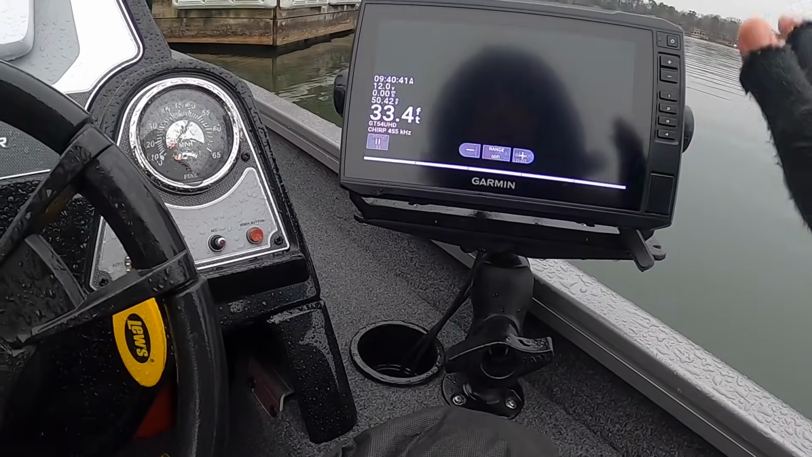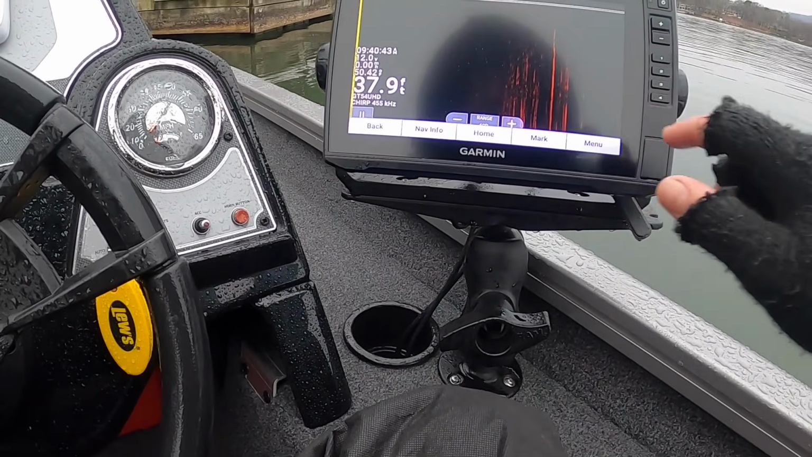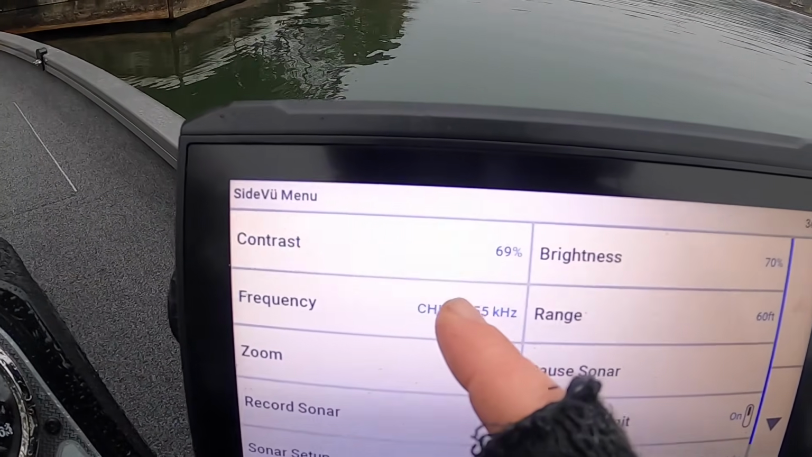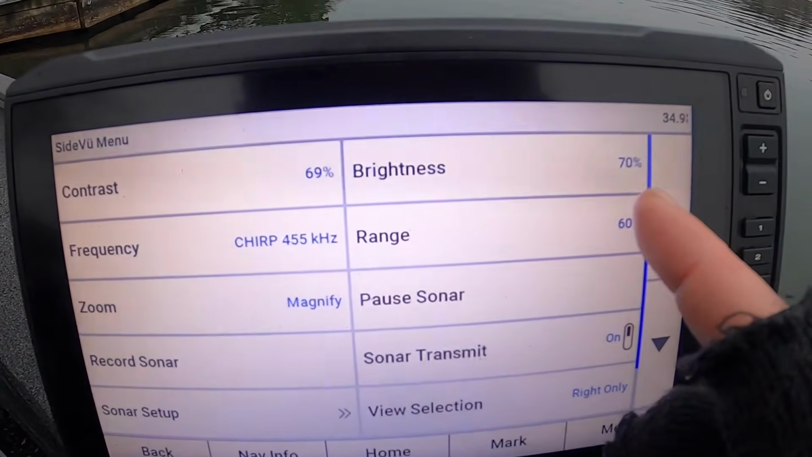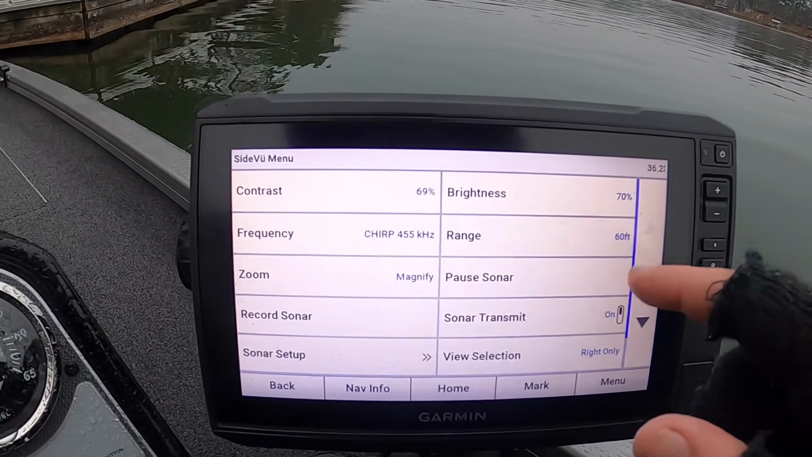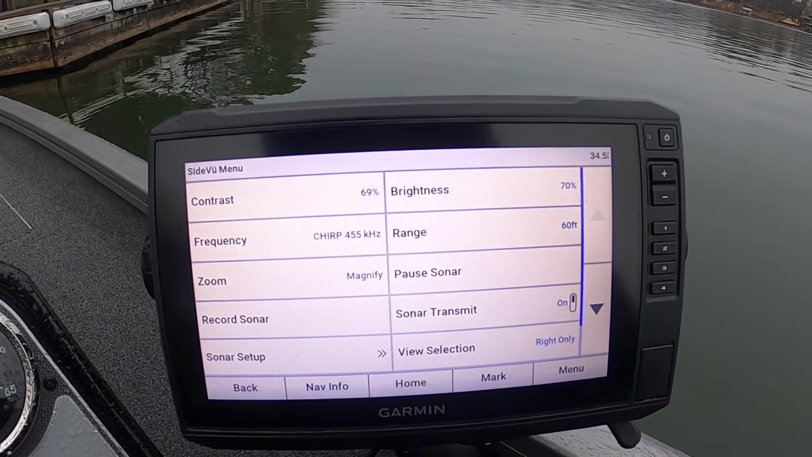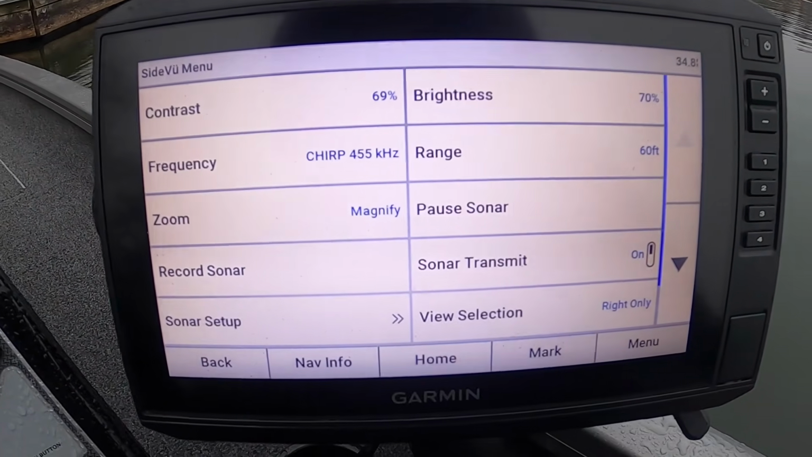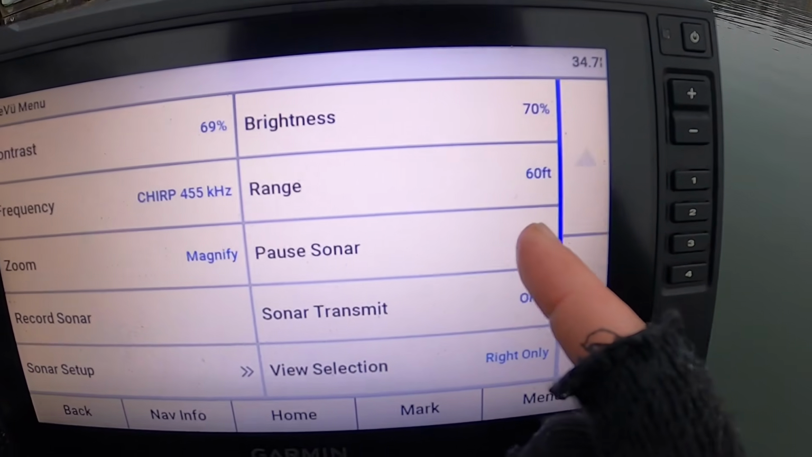Whenever I am first originally looking for crappie, I'm using side scan. So my contrast is always at 69, brightness at 70. Depending on what the water clarity is, sometimes I might turn those up and down just a little bit. Frequency is at 455 kilohertz. Range is between 60 and 70 feet.